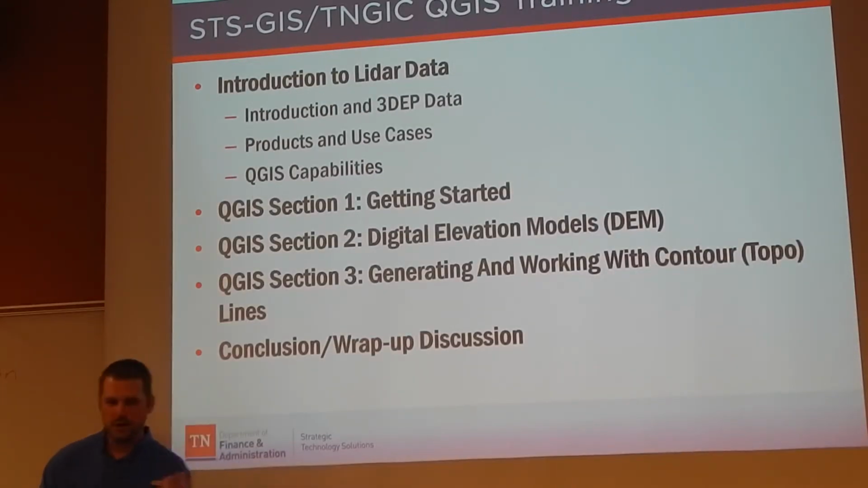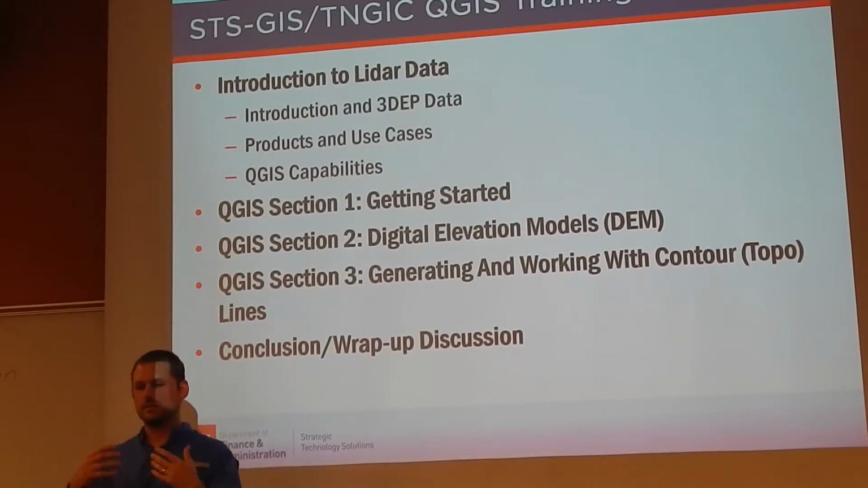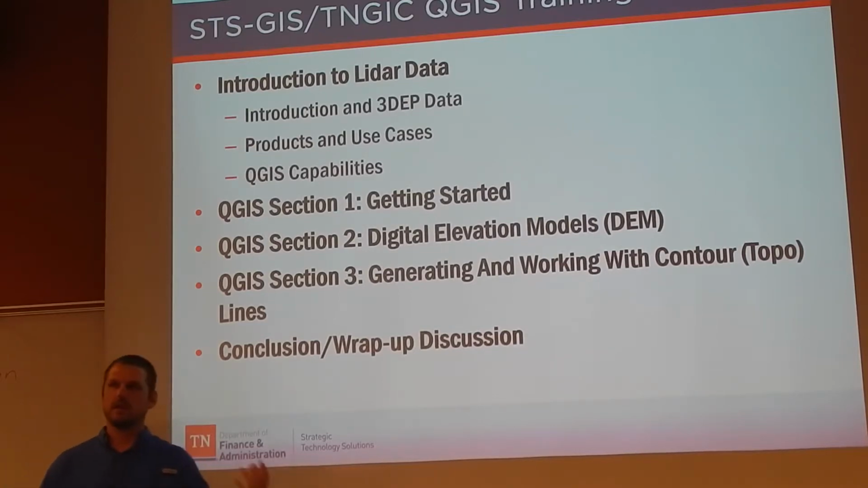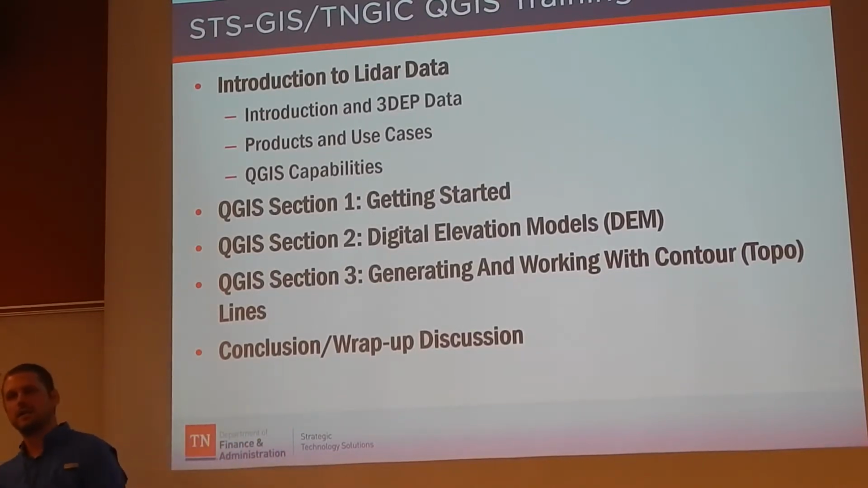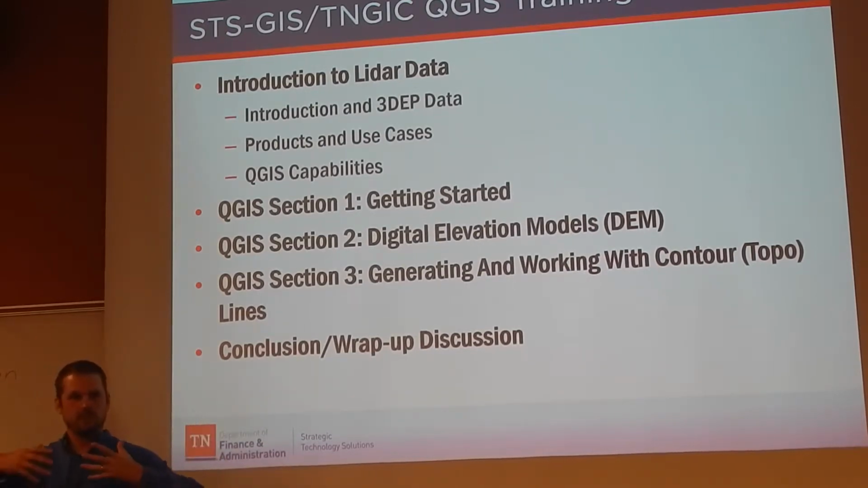From that, all these questions were being generated. I started doing a lot of research into open source software, because a lot of people out there that are using, let's say, AutoCAD may not have the money to get an ArcGIS license. So what we're trying to do is open our data up to another user community.